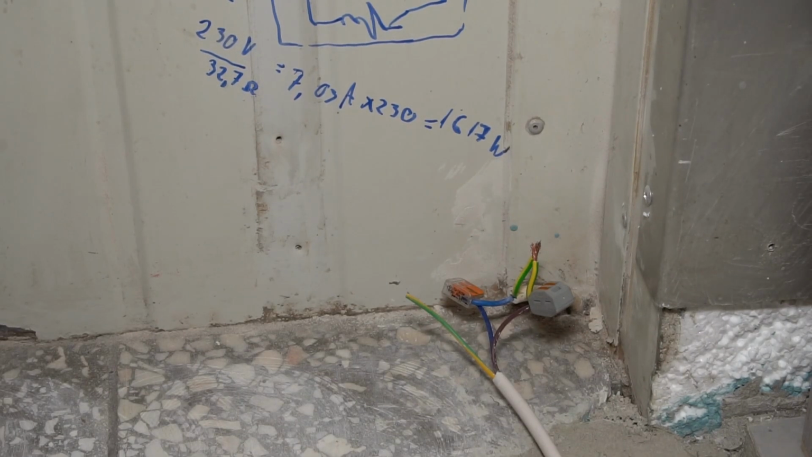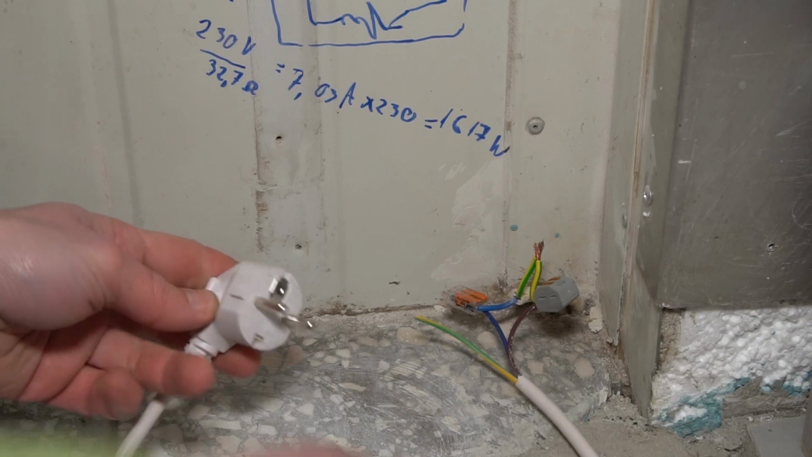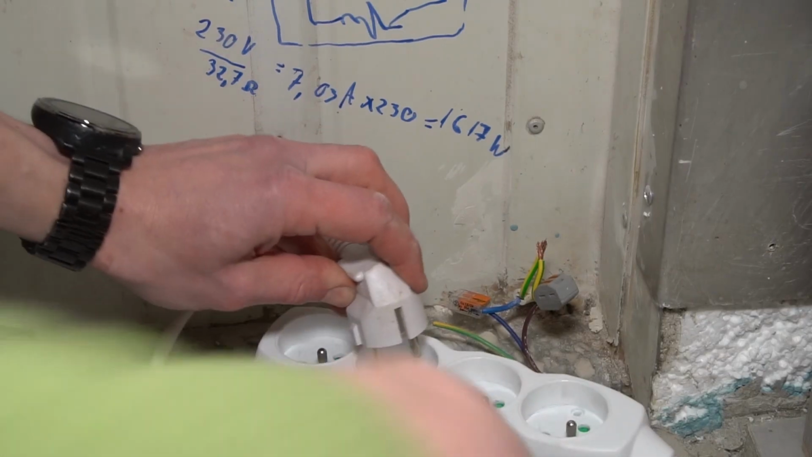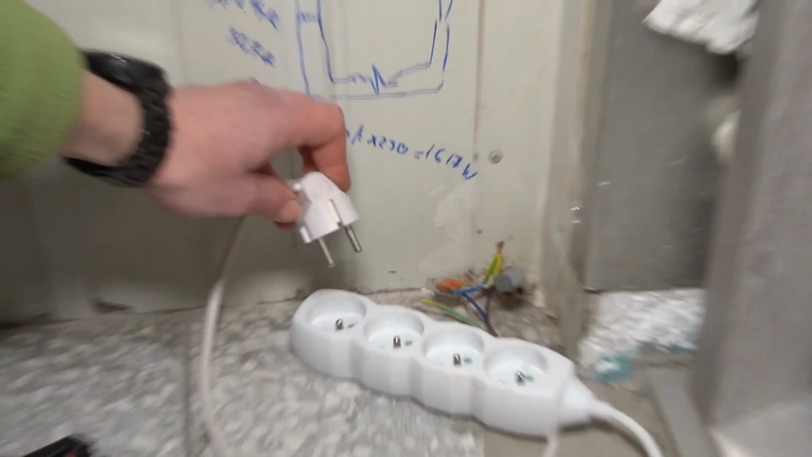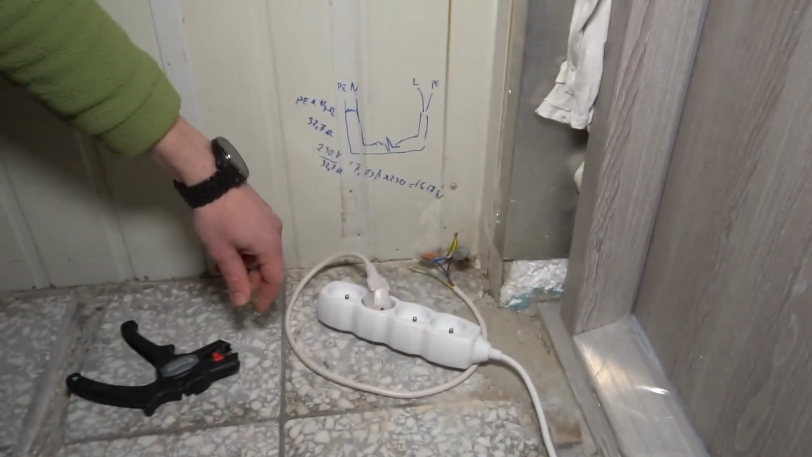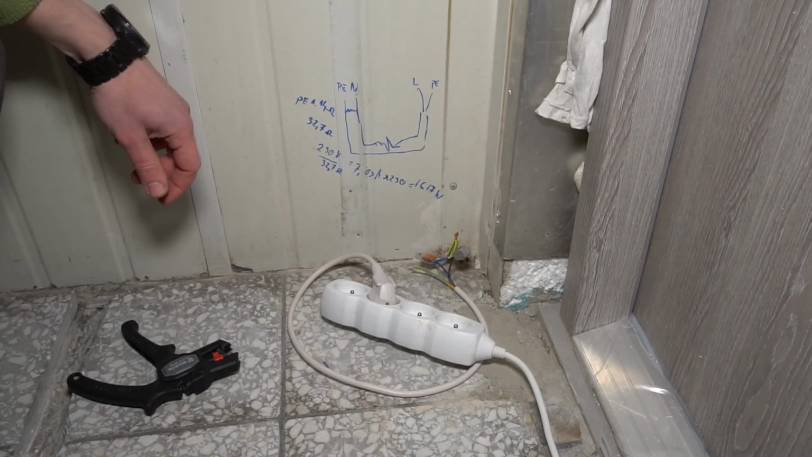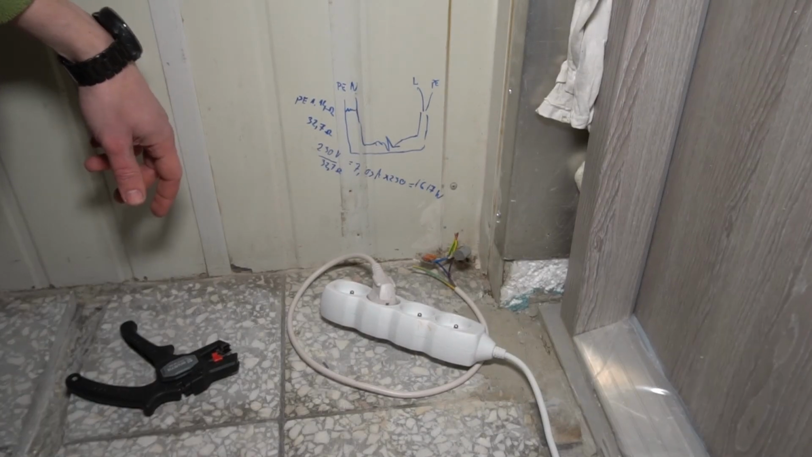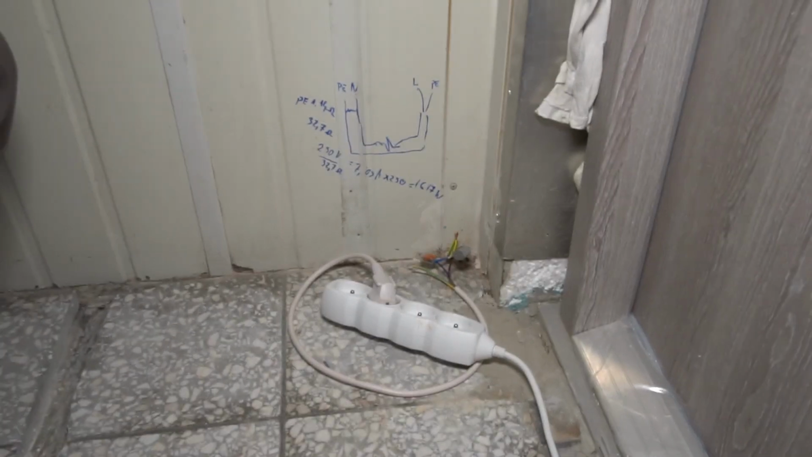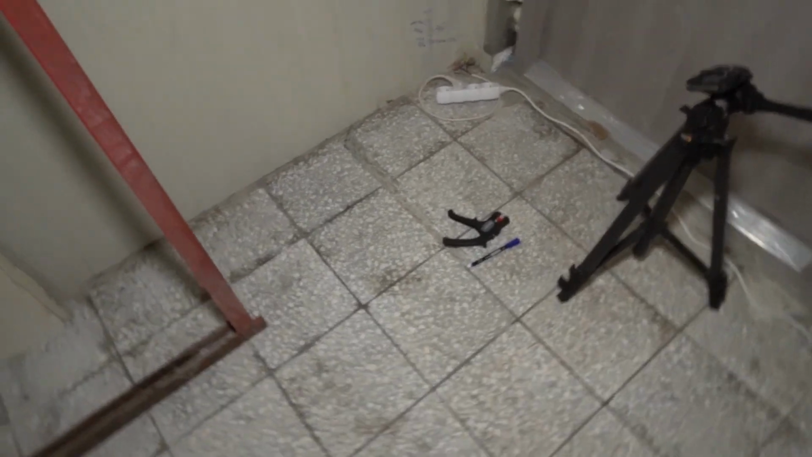I think we're good. Okay, I've got the extension lead. Let's do the final test. A bit of zooming out. And I think we are heating the floor. Nothing exploded. So I will wait for a moment and we will see on the thermal camera if something is heating. Okay, so it's been half an hour and you can check it with the thermal camera.